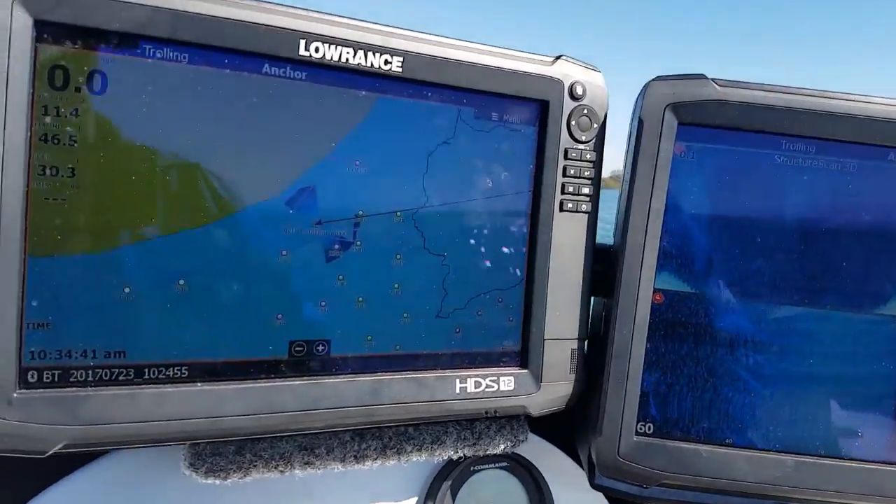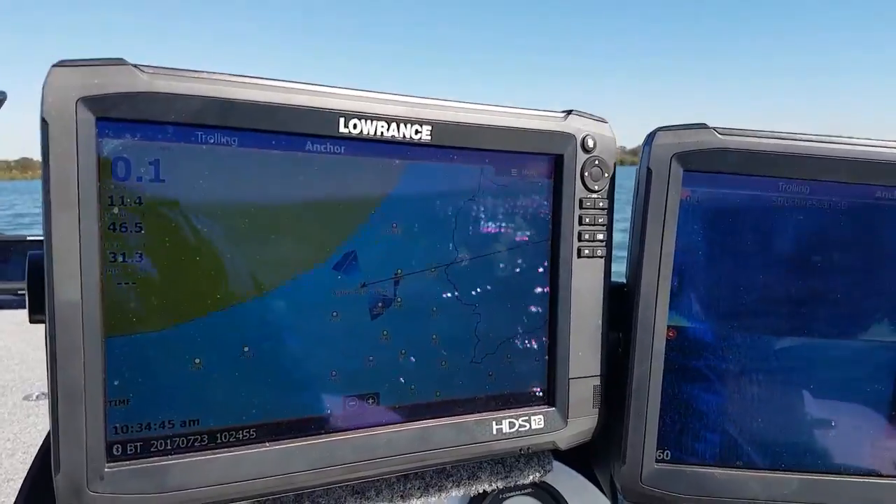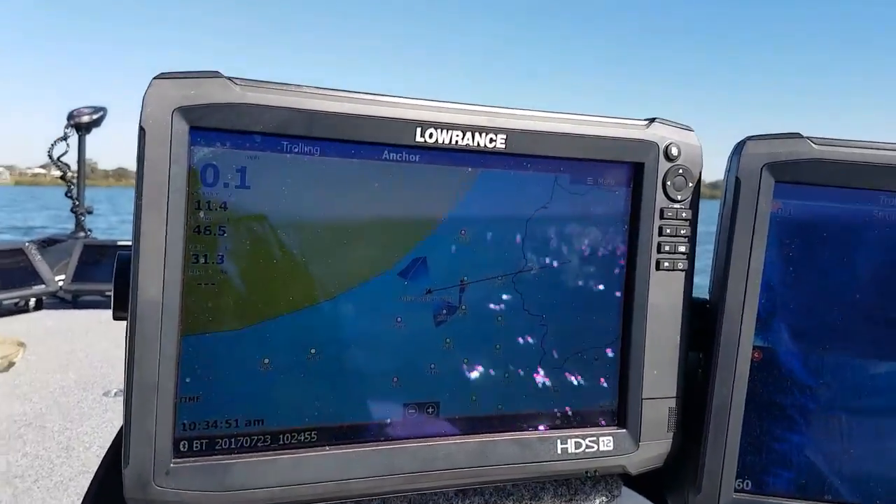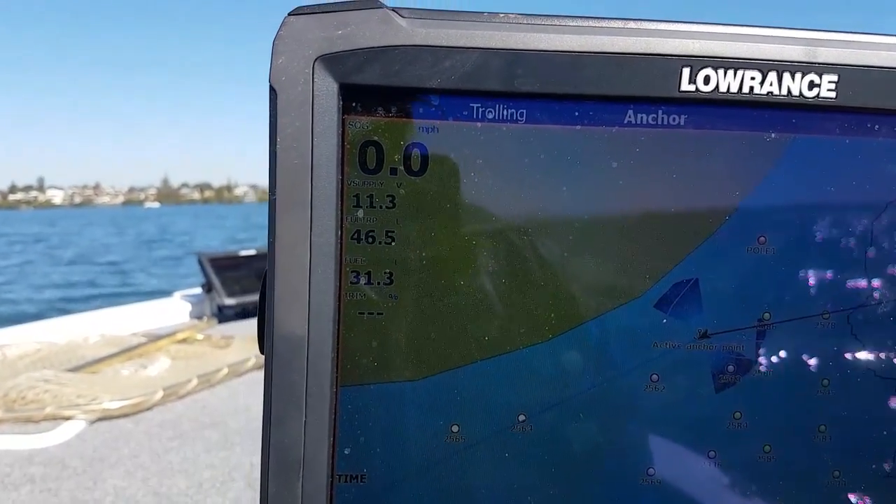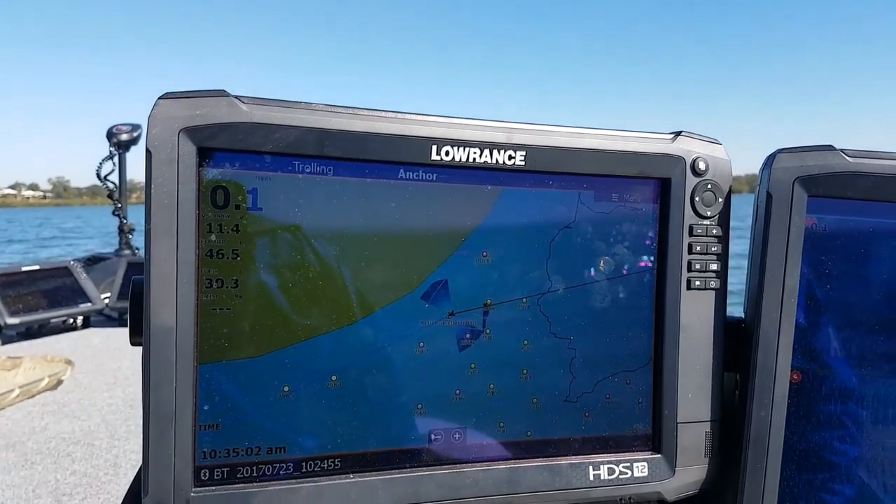Also it's got a pretty full-on NMEA network in this boat as well, so as you can see I've got a couple of digital gauges running from the E-Tech. Also got the engine interface cable, which as you can see on the chart here, I've got all information for trim for the motor, fuel used for the day, fuel remaining, battery voltage, that side of things.